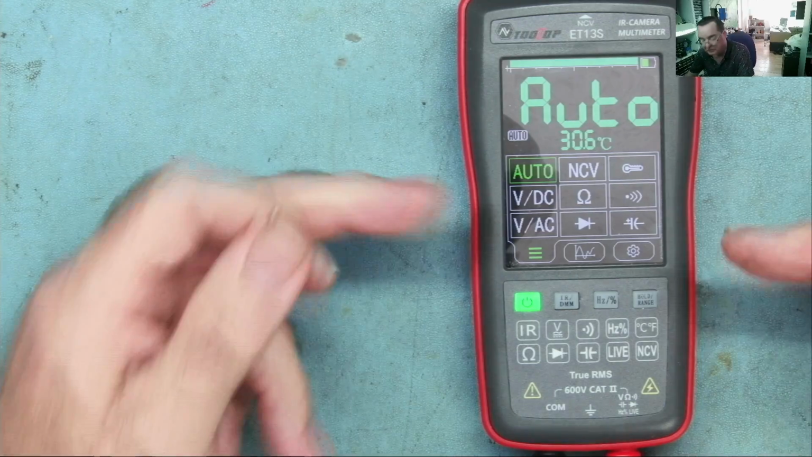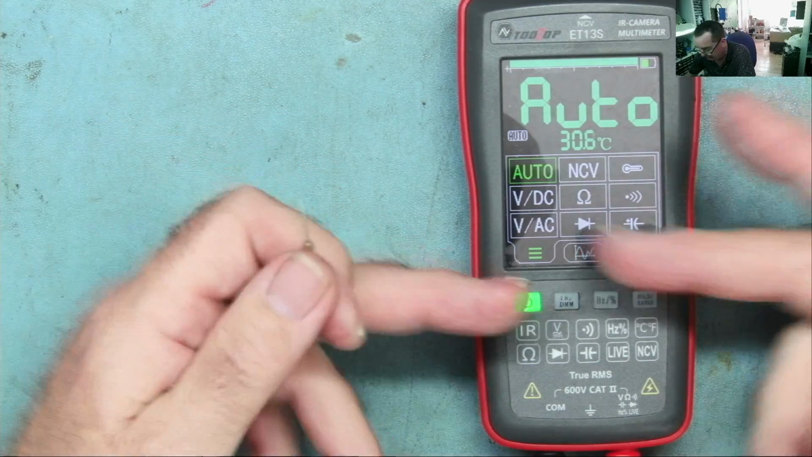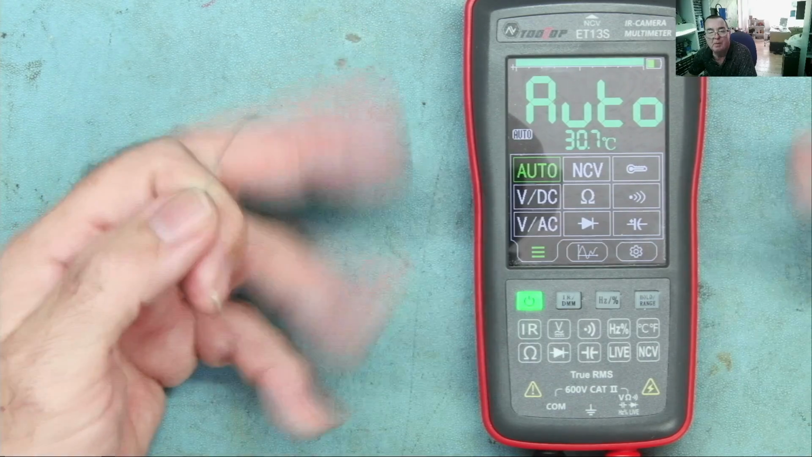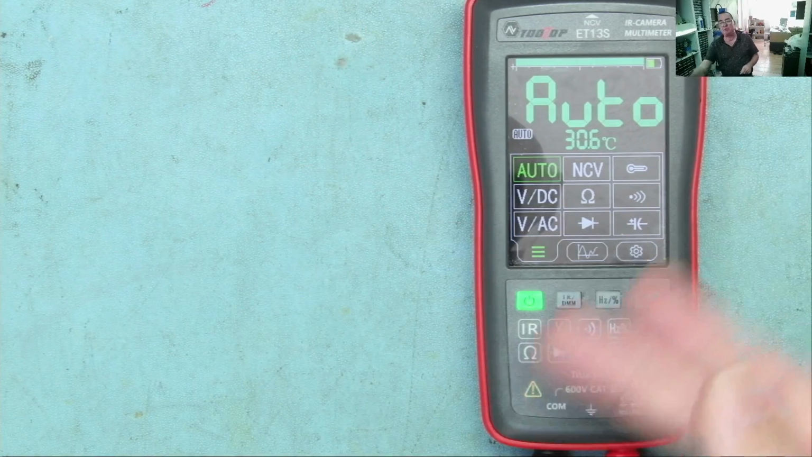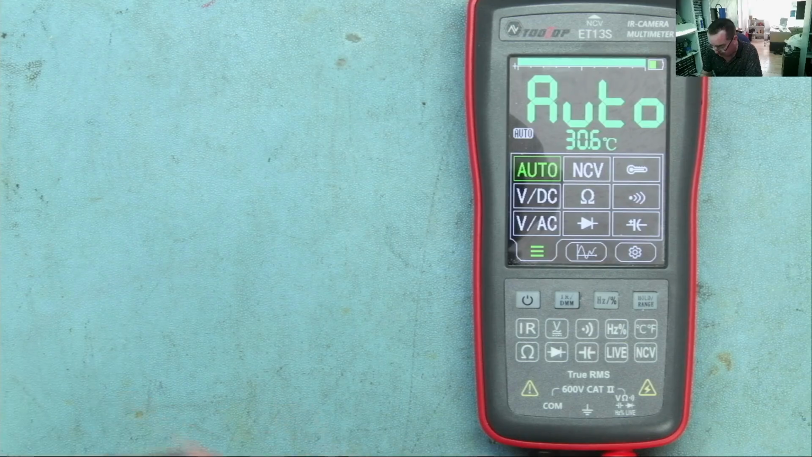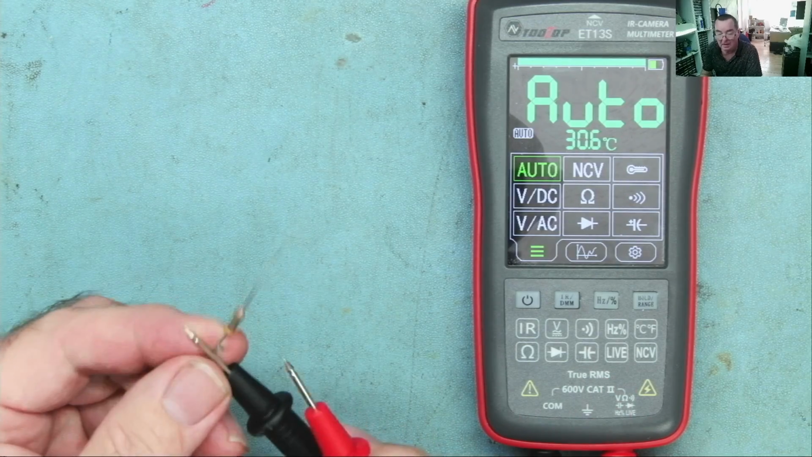What I have noticed with this off camera, by the way, is that if you leave it for a little while, it goes to a sleep mode. And if you touch the power, when it wakes up, it does come back into the mode you were previously in. In fact, it's just done it there. It's gone to sleep, touch the button, and it stays in multimeter mode. So I'll give it that.